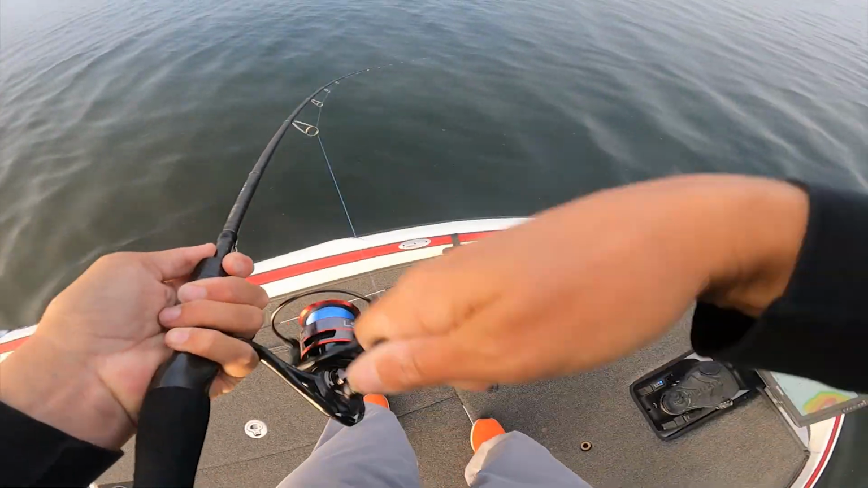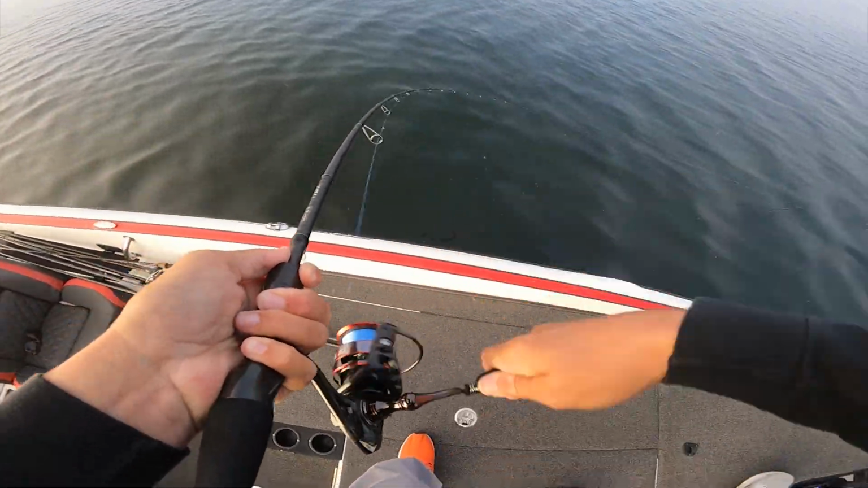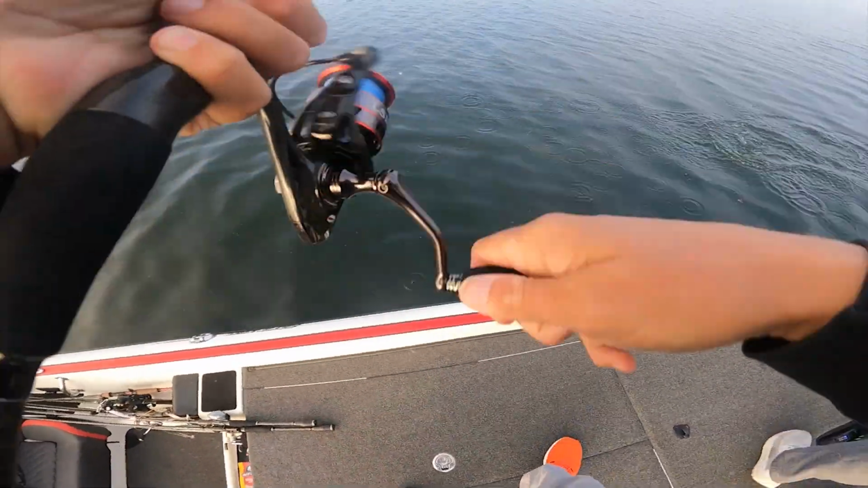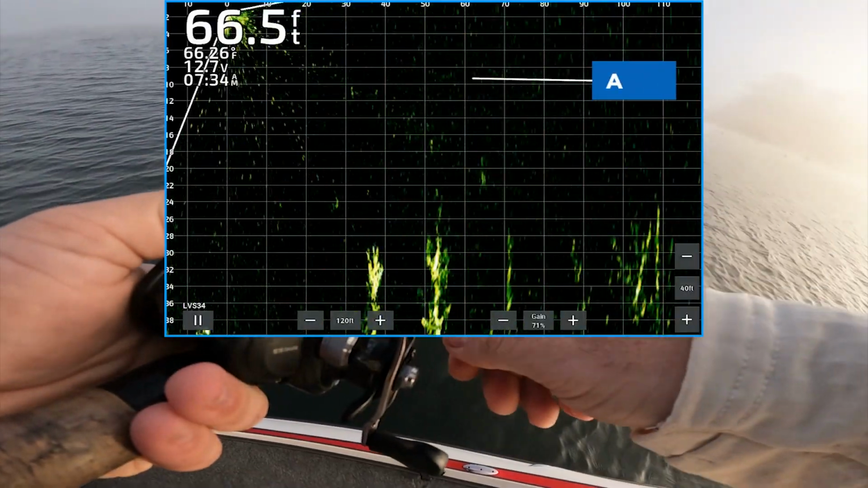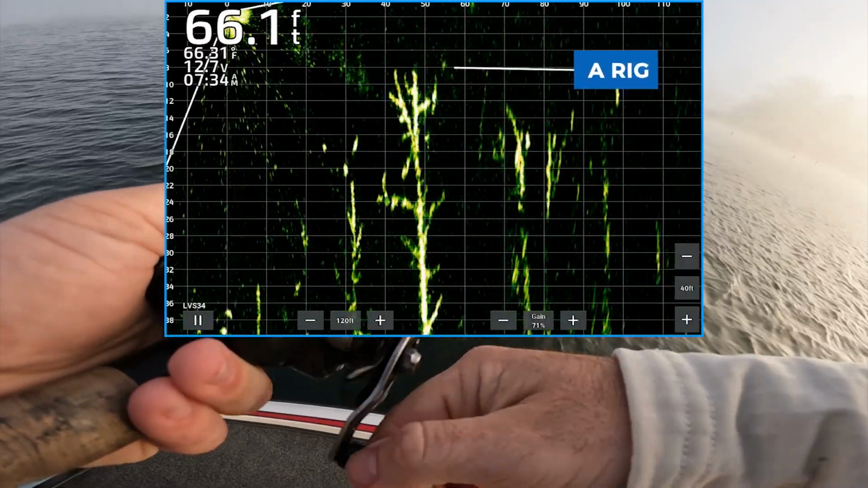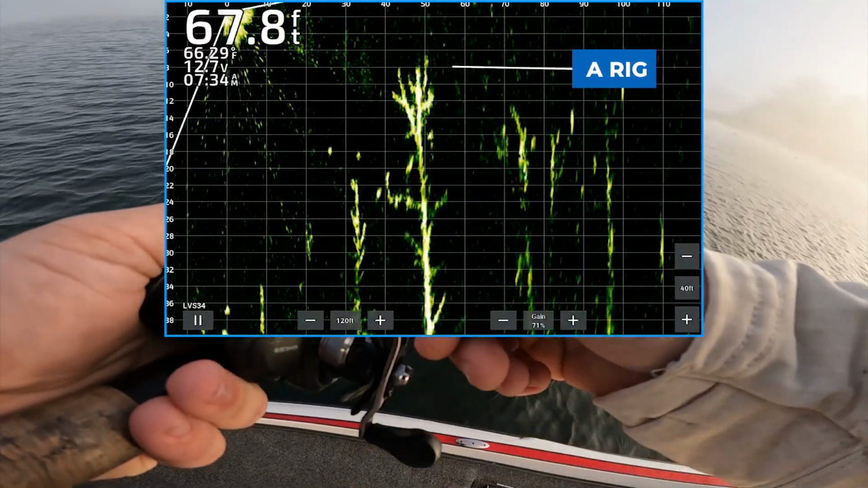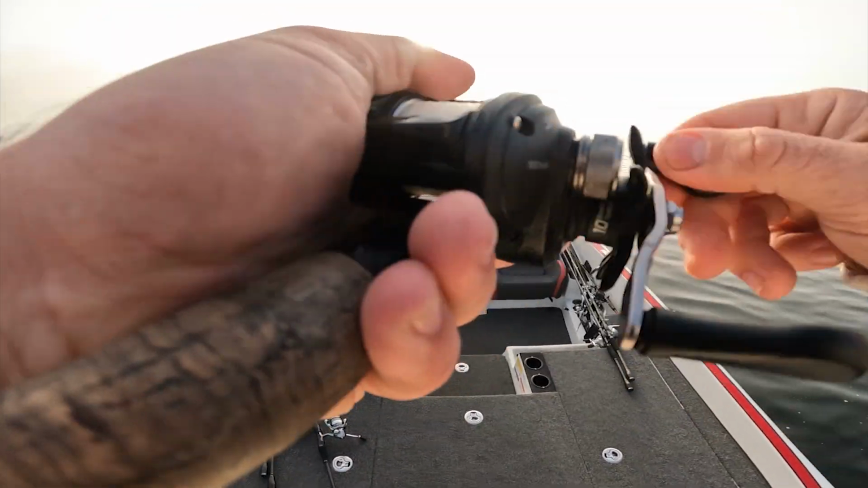These are all largemouth. They didn't want it. Then the first time I threw, that may be a big one.